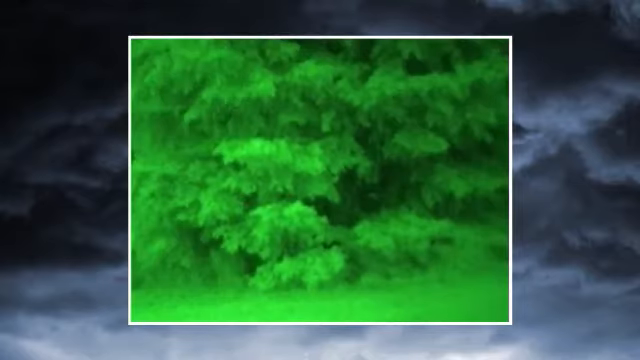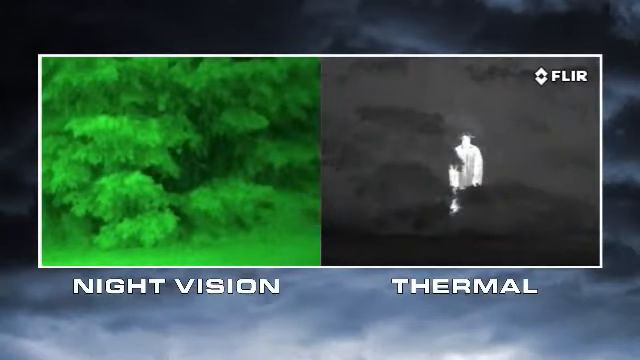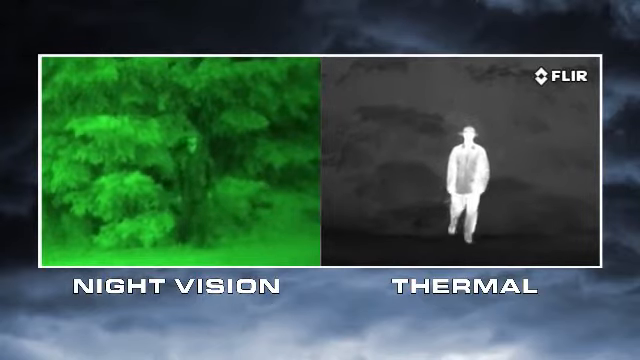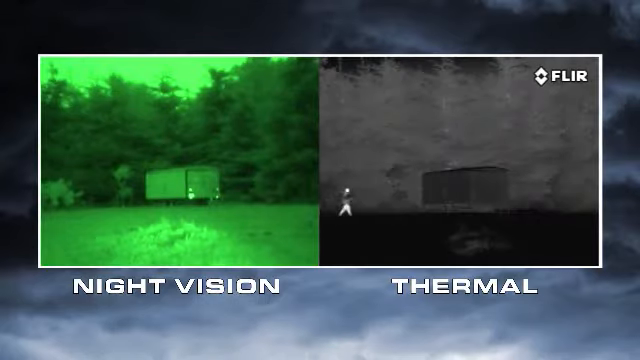When a target is brighter than its surroundings, it has good visual contrast and is easy to see. When a target doesn't have good visual contrast, you can't distinguish it from its surroundings. No night vision scope can reveal contrast that's just not there. Thermal cameras see heat, not light. The more heat an object gives off, the more thermal contrast it generates, and the easier it is to see. Everything on Earth gives off heat, and things like people, animals, and car engines generate lots of heat, so they're easy to see, even through camouflage.